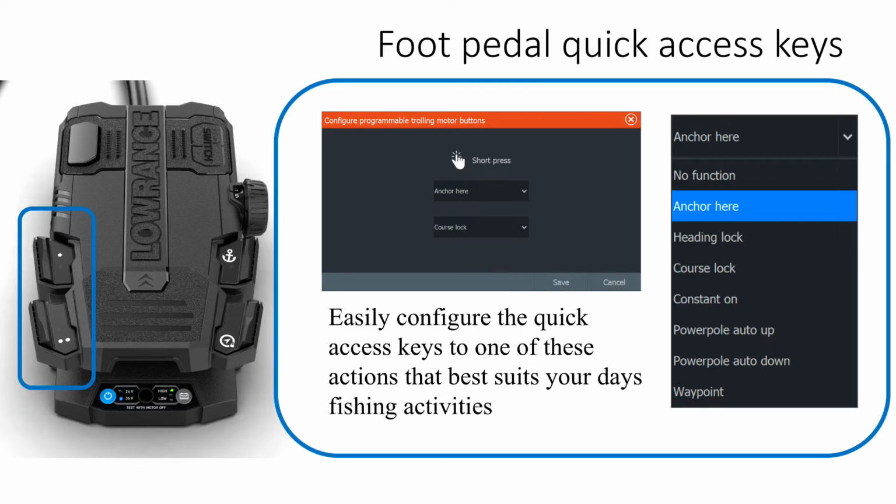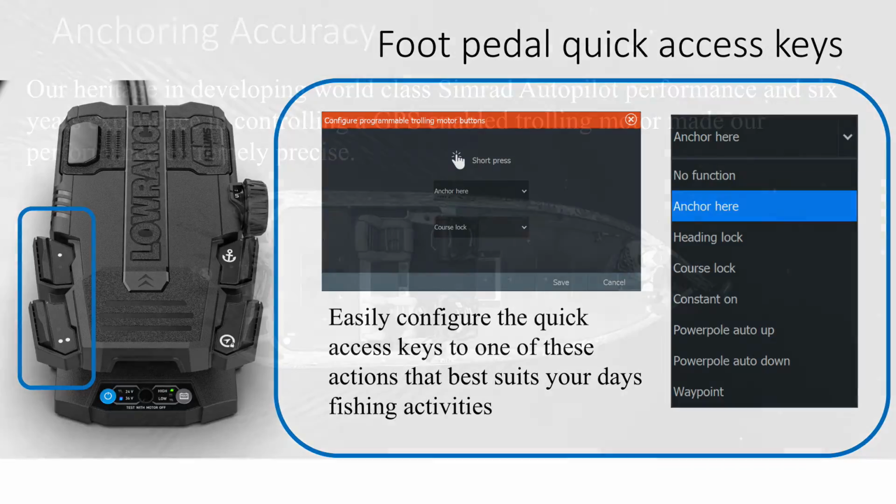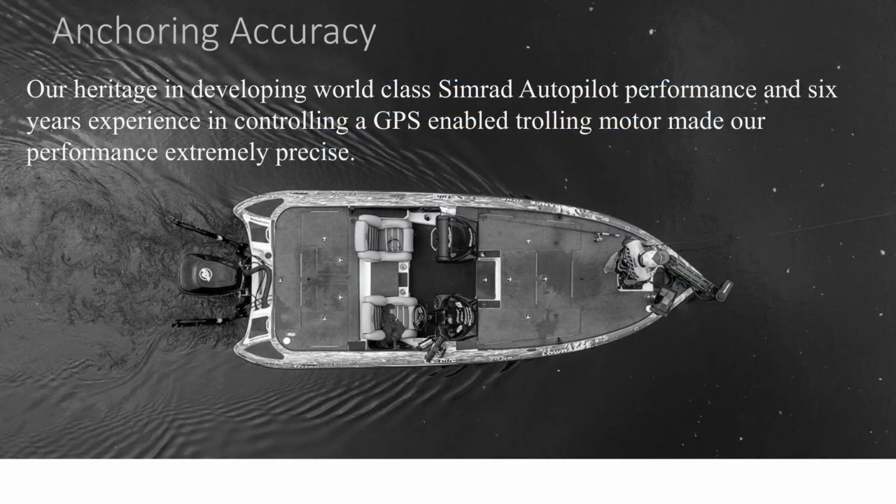Foot pedal, quick access. That's going to be nice. Like you've got your quick access keys on your live units, your programmable ones, this is also going to be programmable. Very, very nice feature. So you're going to want to have an Elite TI or a live unit. The accuracy of the GPS, yeah, again, we'll give that a test and see how that goes on the water.